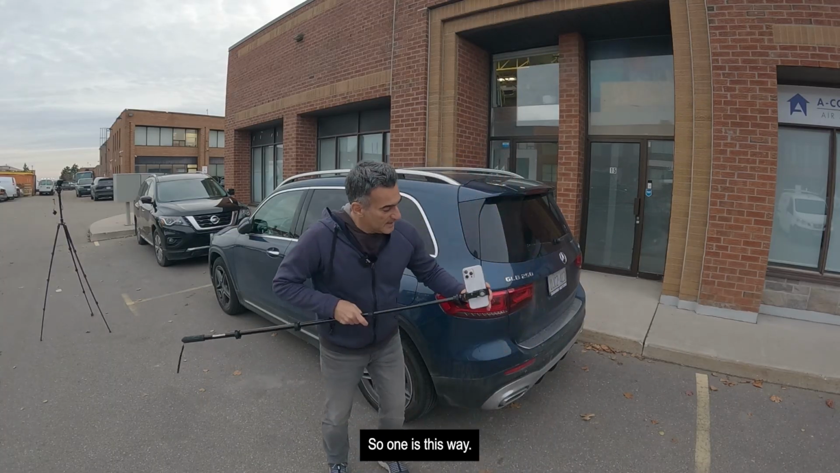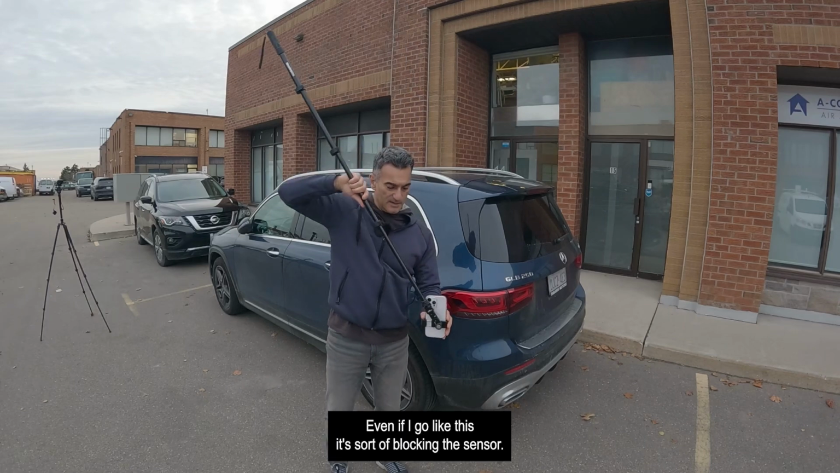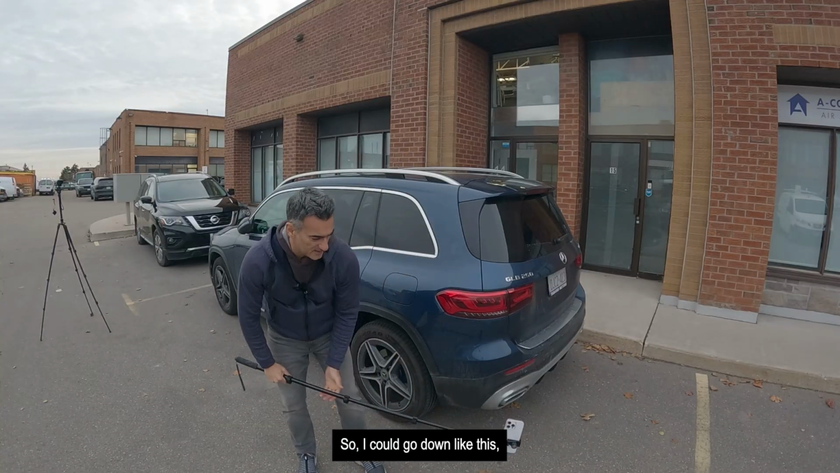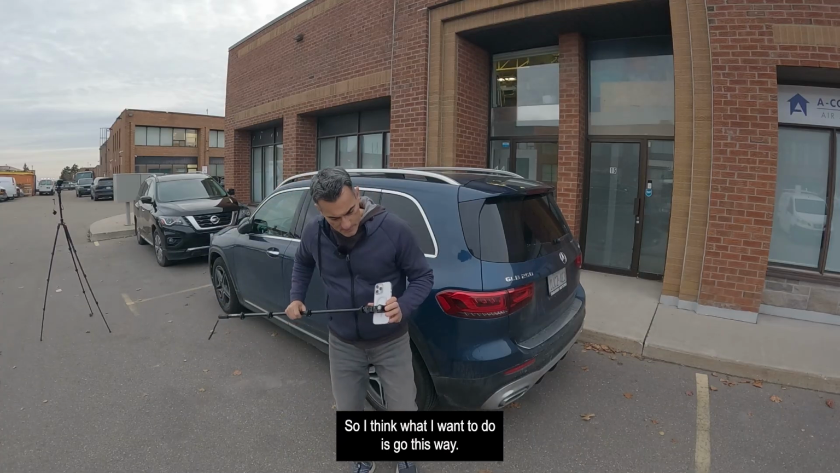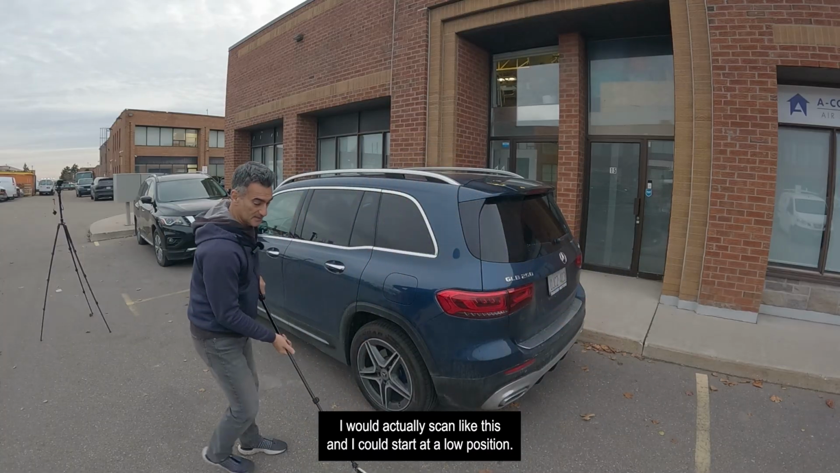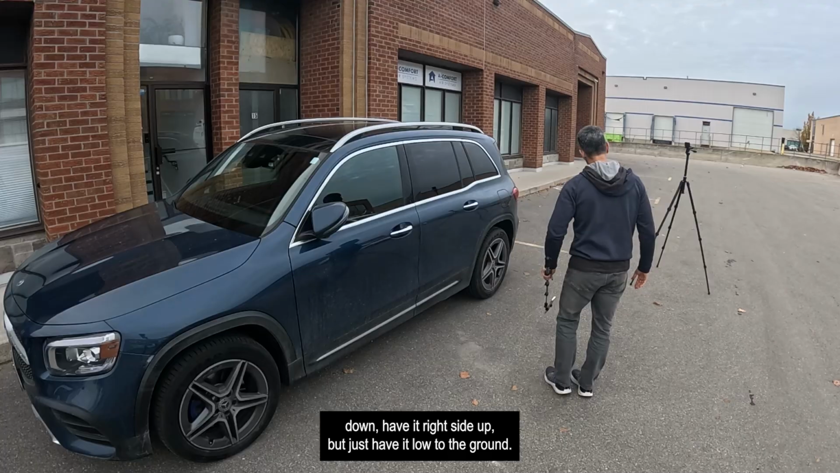One is this way, and you'll notice that if I start like this, I've got a little bit of a problem. It's getting very close to the sensor there. Even if I go like this, it's sort of blocking the sensor. It's not the best. I could go down like this, but now I'm in this inverted position again. So I think what I want to do is go this way. If I go this way, I would scan like this, and I could start at a low position. So the technique would be, instead of having the phone upside down, have it right side up, but just have it low to the ground.